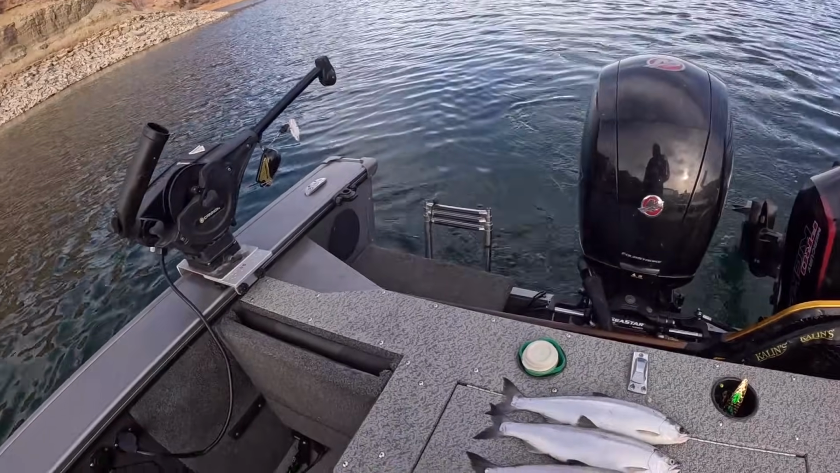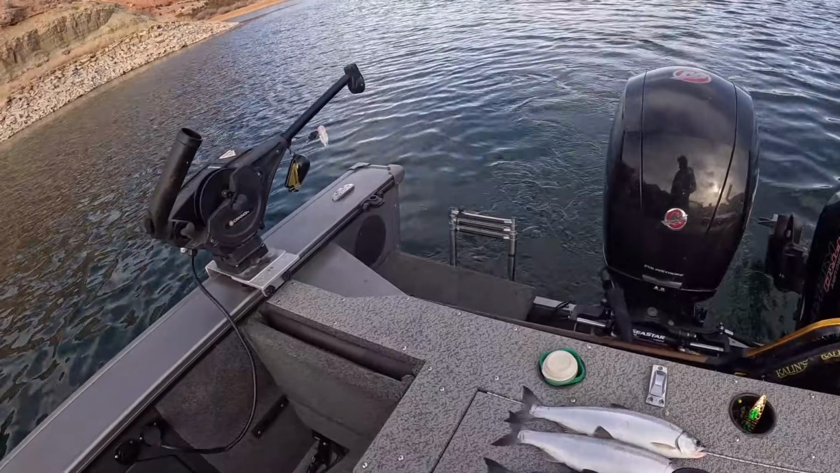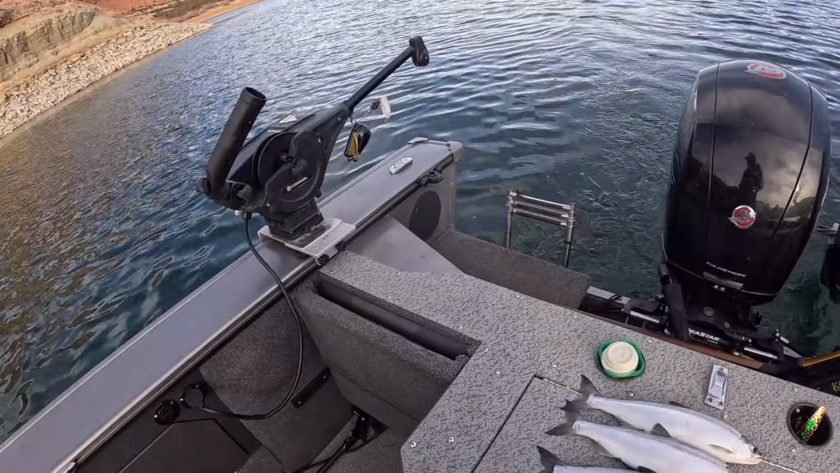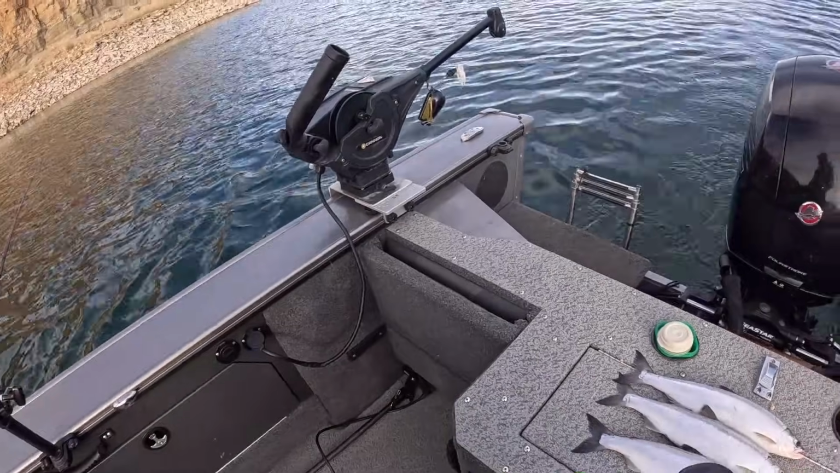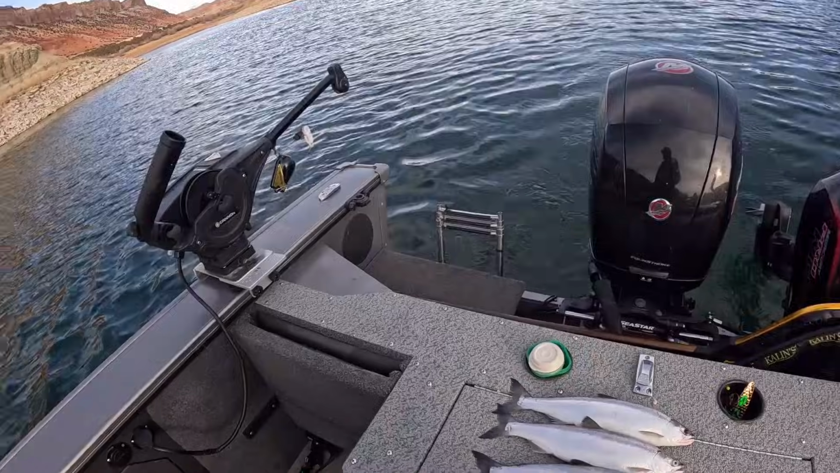So that was it. And once I found the school, I found one earlier, just maybe about a half hour before I got into the other school, and I could have probably caught 50 fish if I had obviously wanted to, and it wasn't breaking the rules. So they were great. I mean, they're not huge fish, but my gosh, they're going to make great fillets.